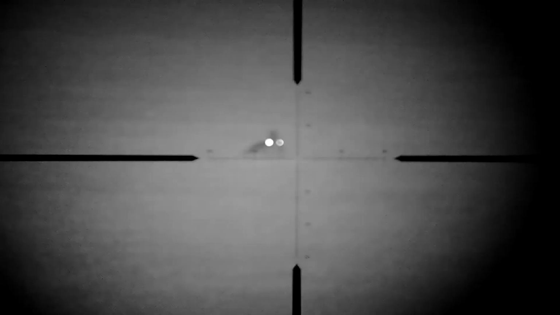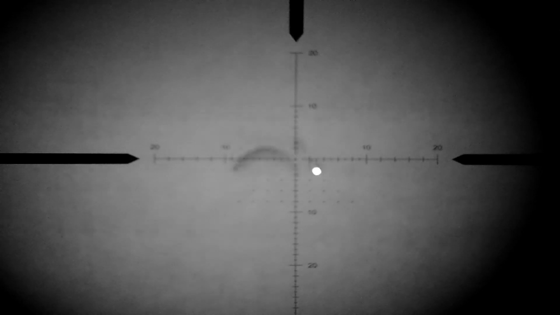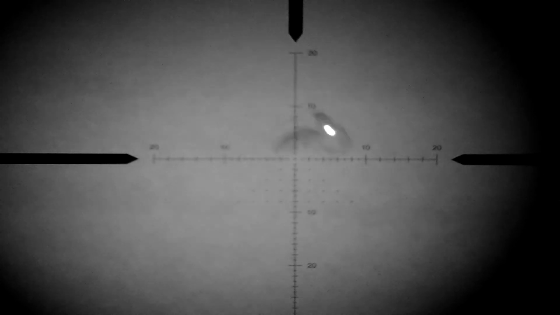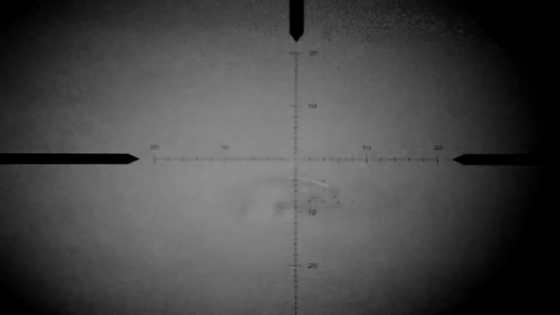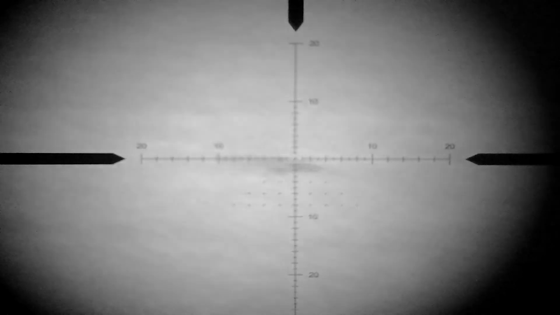Now this is the closest rabbit of the day. If I remember rightly with this one, it was only about 60 yards away, something like that. And you can see the effectiveness of the Pard is much better obviously the closer you get. So a nice simple shot at 60 yards with the 17 HMR for that one. And it's instant lights out for that one. And I keep getting my fingers in the way of the IR illuminator as I go to change my focus there.